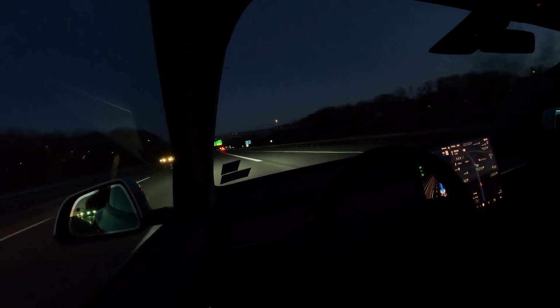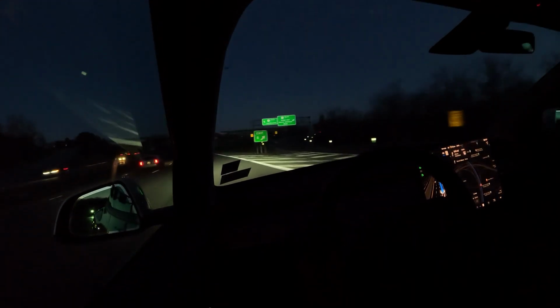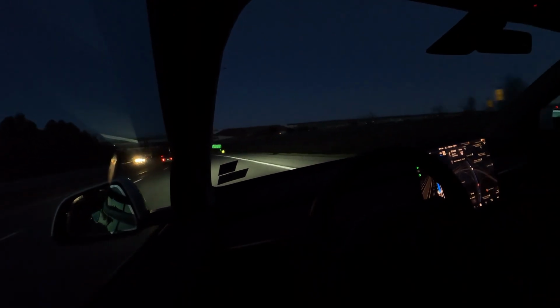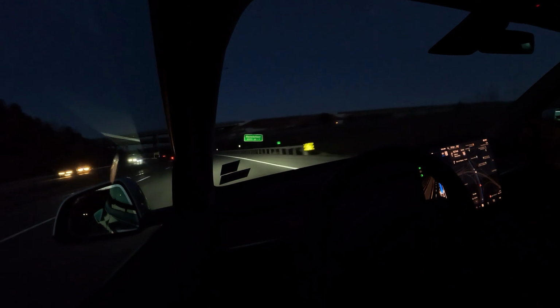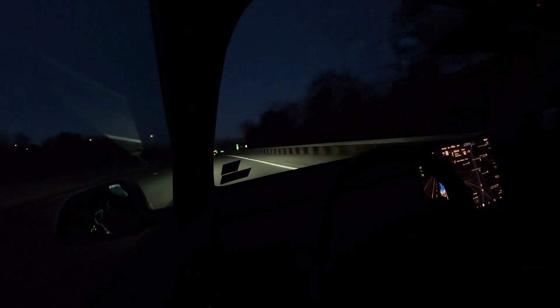So far, quite an uneventful trip. Everything's going smoothly. 4 more miles to go, 6 minutes. And pretty good, especially in the low light conditions we have right now, because it's sort of not fully night, not fully daylight, sort of dusk time. It's a lot harder to distinguish features sometimes, and the cameras are doing a pretty good job of seeing what's around them and following commands.